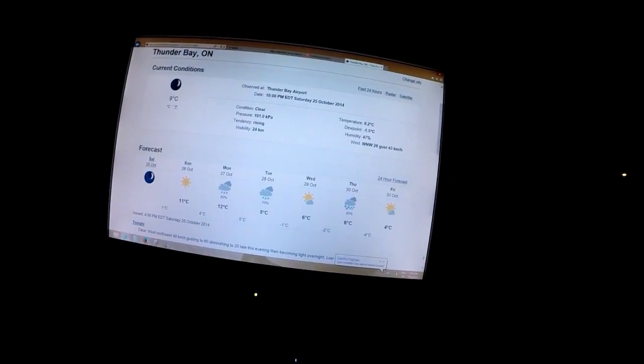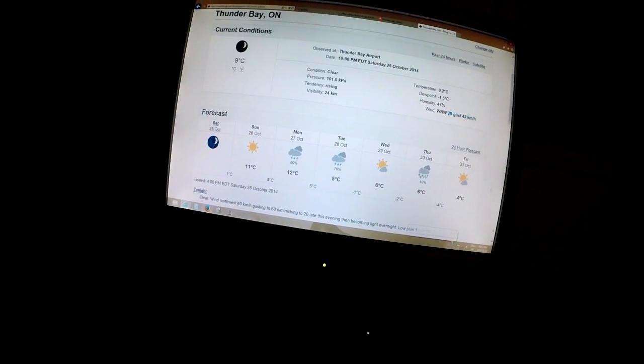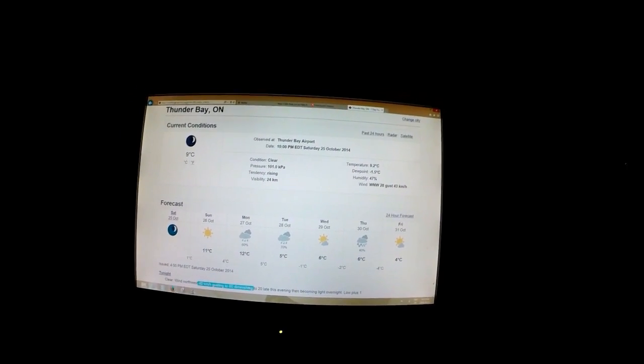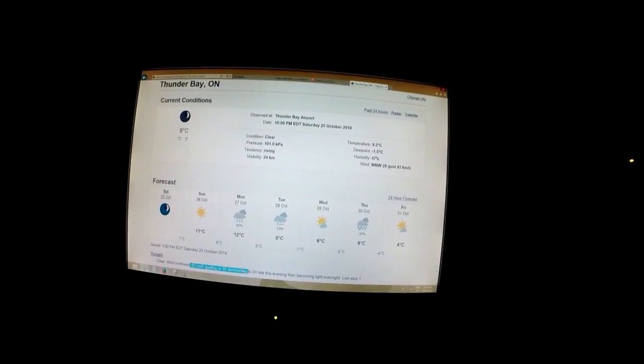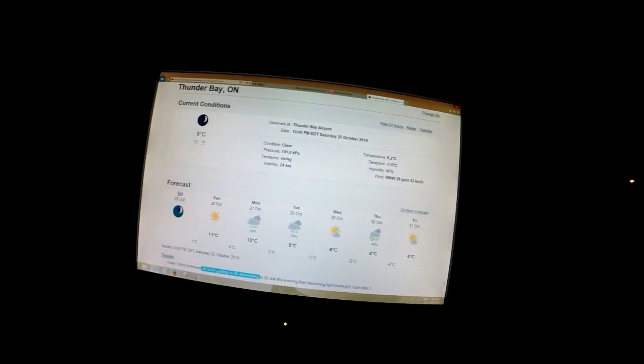So, back at the compound. Here's the forecast. Right now 28-kilometer wind gusting to 43, but they were saying today that it would be 40 kilometers an hour gusting to 60. But when I went out for my ride, they said there were 68-kilometer-an-hour gusts, and then I checked later in the day, and they were listing it as 79-kilometer-an-hour wind gusts. So it was a crazy windy day today.